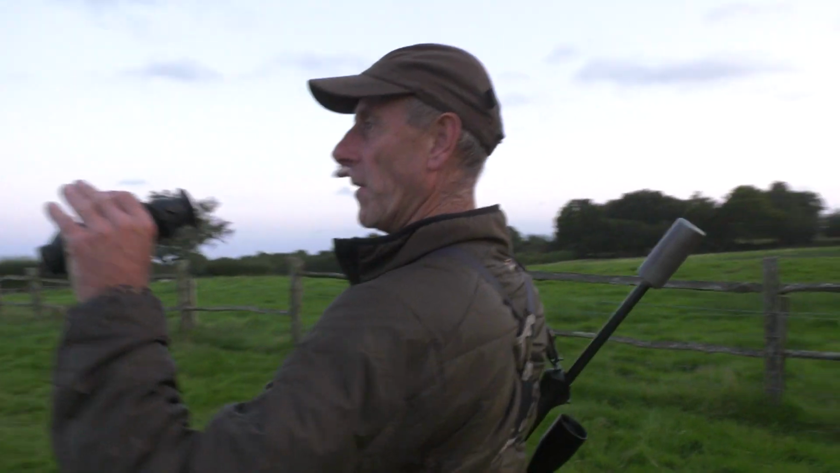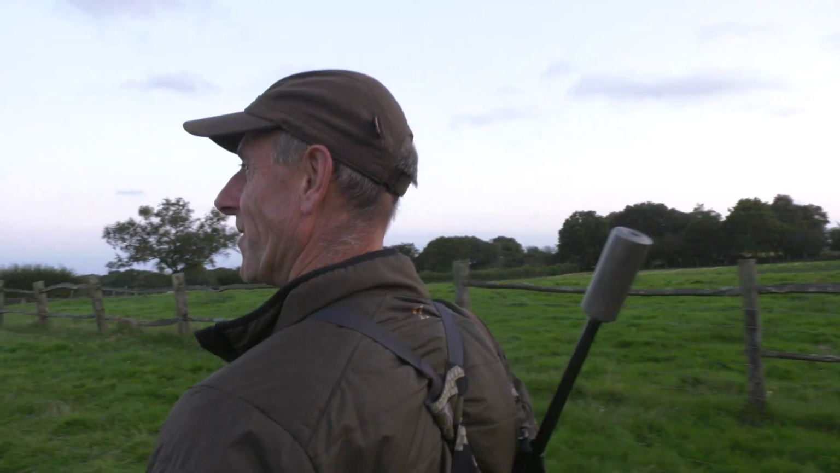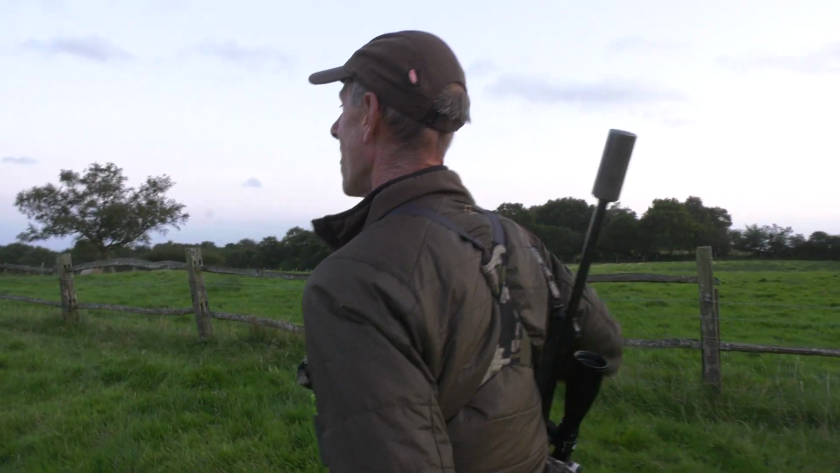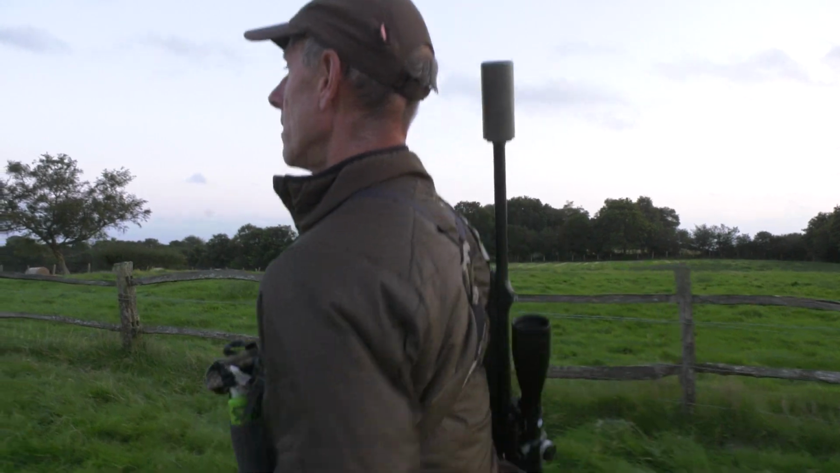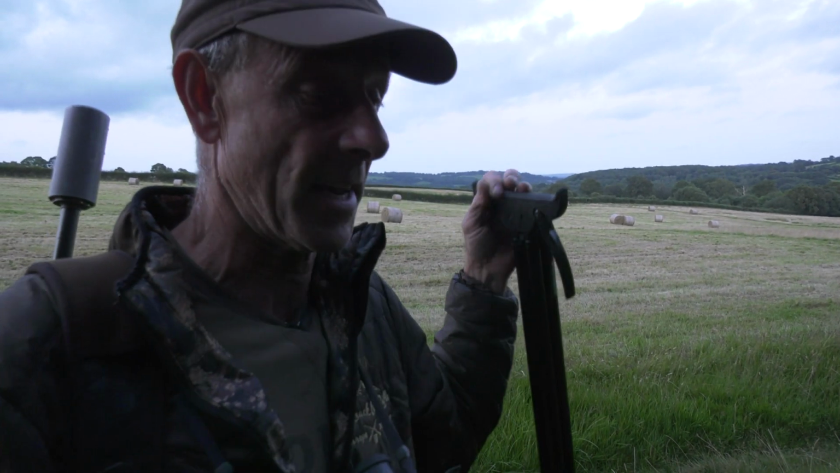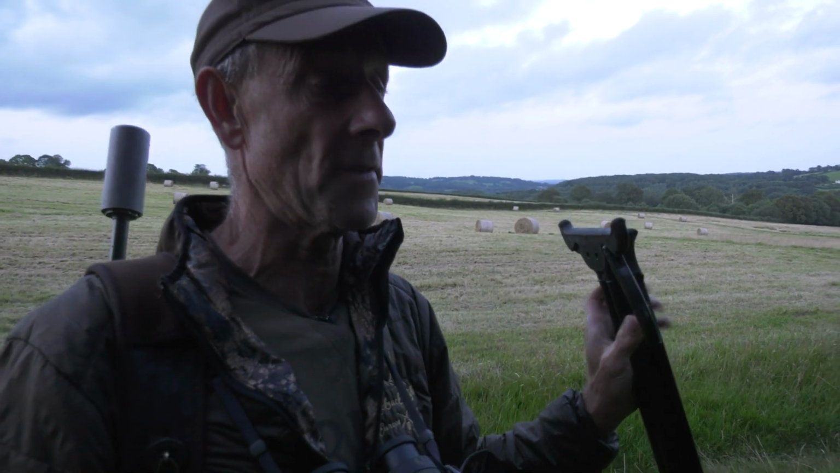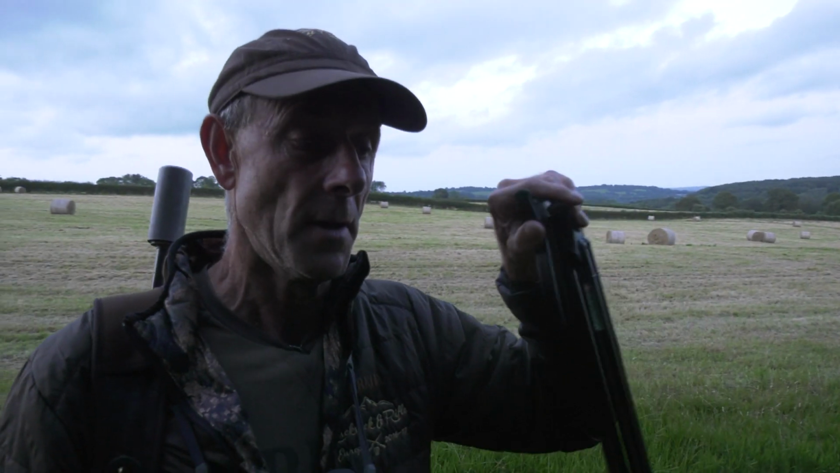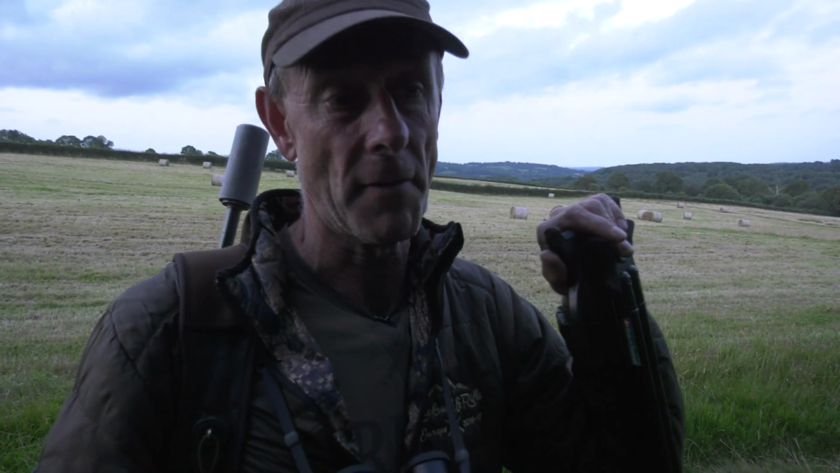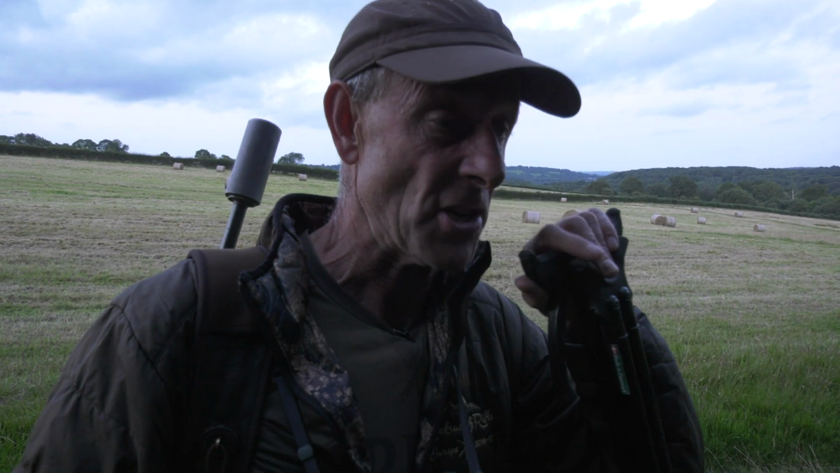So all these three fields here go down and it's very hard to shoot. Does this deer problem need to be dealt with professionally? So companies go in and just take these deer, and some estates are saying that recreational stalkers are not effective enough. Quite controversial, but a lot of recreational stalkers are taking a few for the pot and for their friends and everything else, and they're actually not getting the numbers.